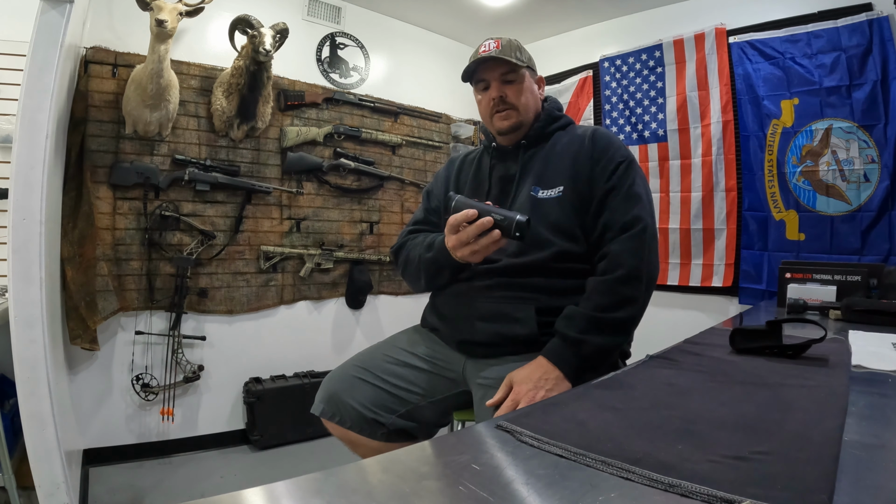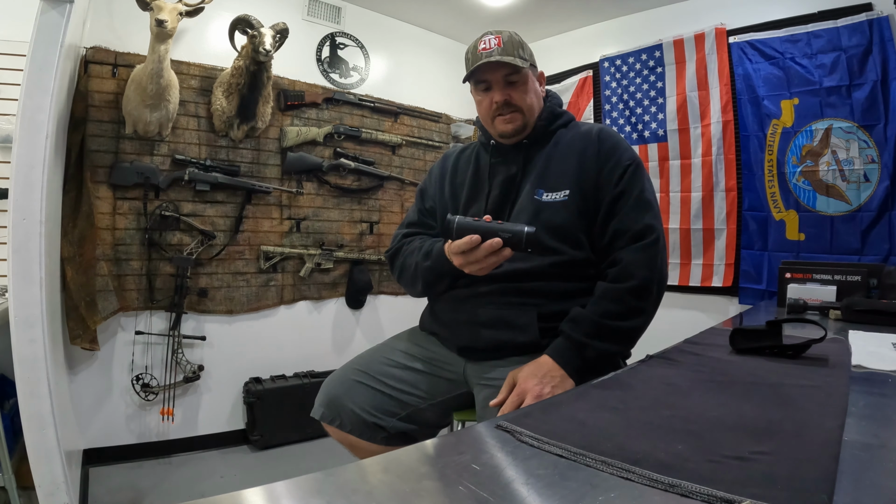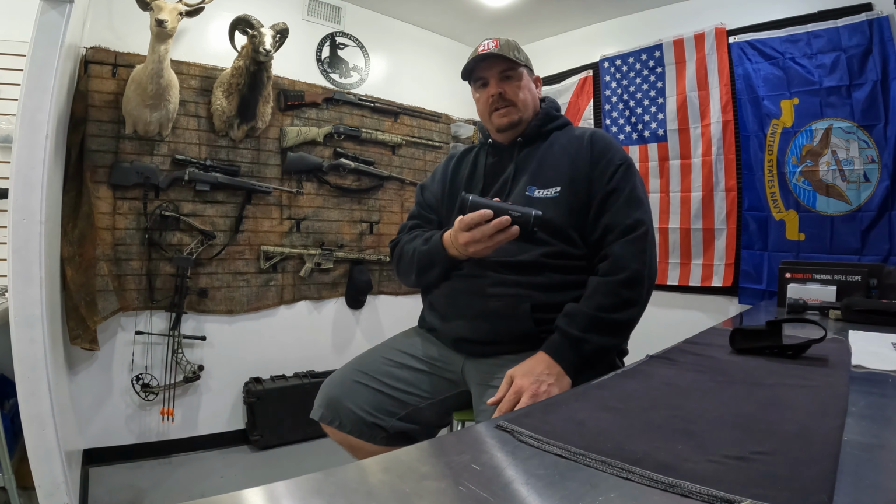So the main reason I wanted this was to have something small, compact, and light that I could use to scan around in a greater field of vision and look for hogs that I wouldn't be able to see until they were a little further out in front of me if I was using my scope. For that, this little guy right here is absolutely perfect.